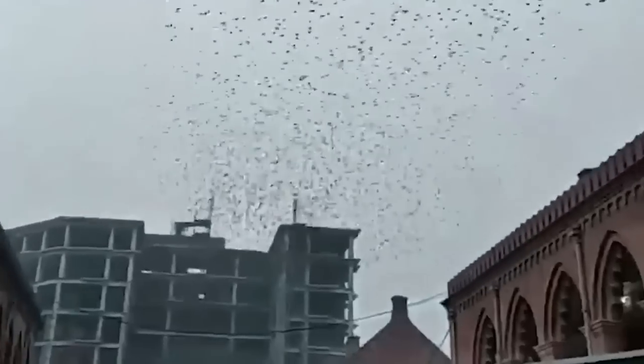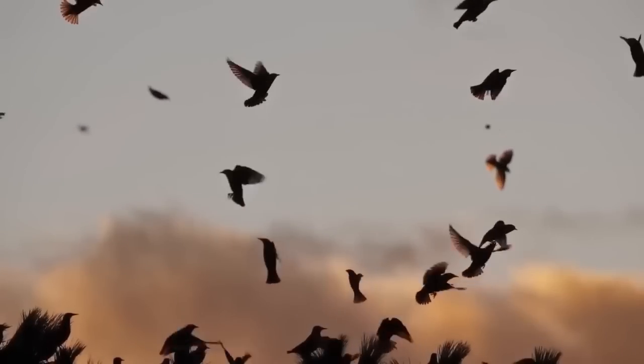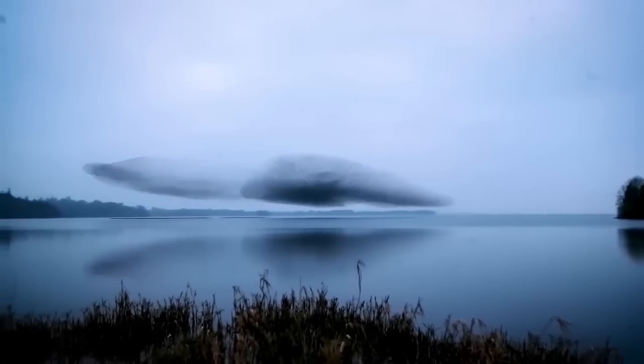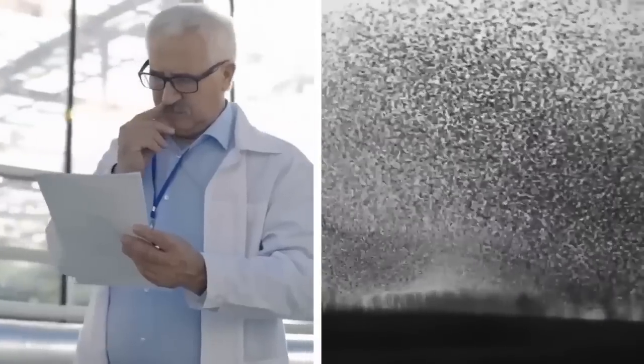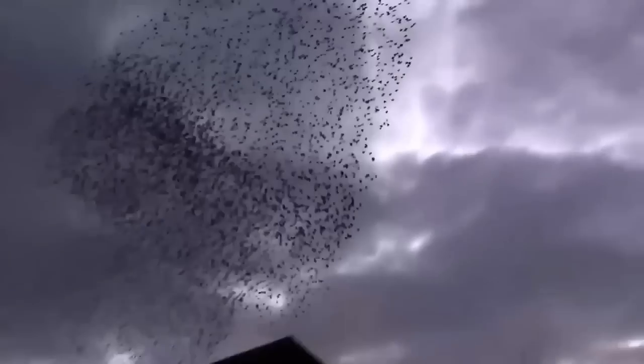We know how birds travel from one place to another in flocks, all flying together to search for new places to live and feed, right? But this murmuration of a massive flock of birds was just something else. Even the researchers said they'd never seen such a kind of behavior in birds before, and that it might be alarming as well.